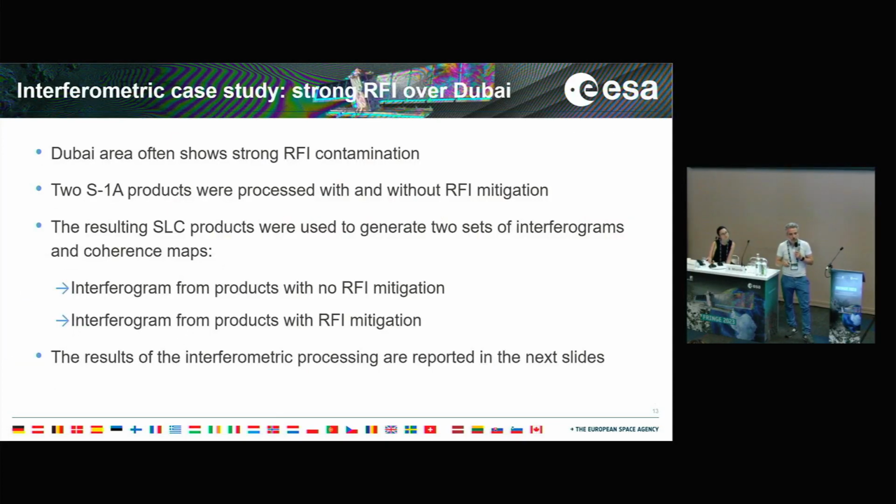Then I just want to conclude by showing you an interferometric case study of a very strong RFI over Dubai. This area over Dubai often shows strong RFI contamination. We take two Sentinel-1 products separated by 12 days and process them with and without RFI mitigation.